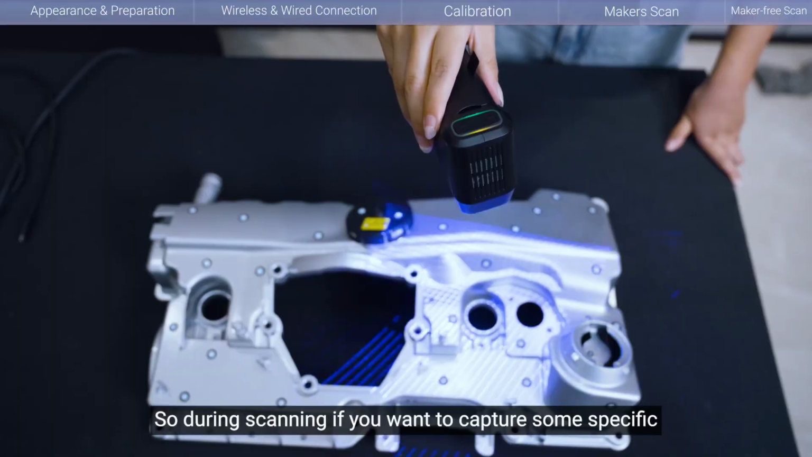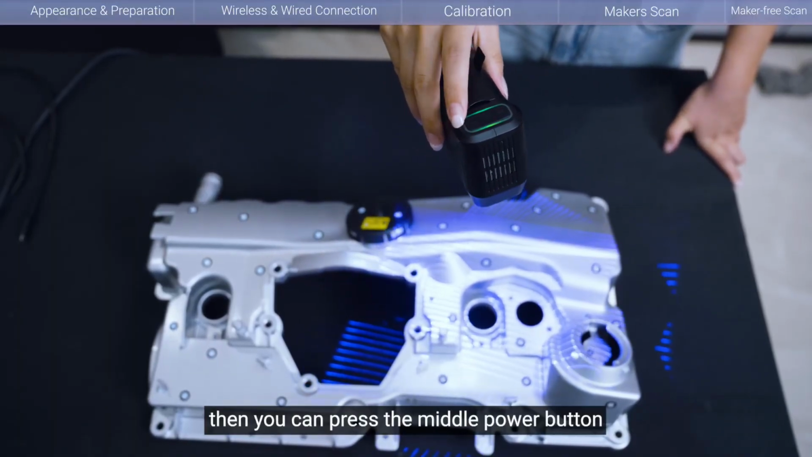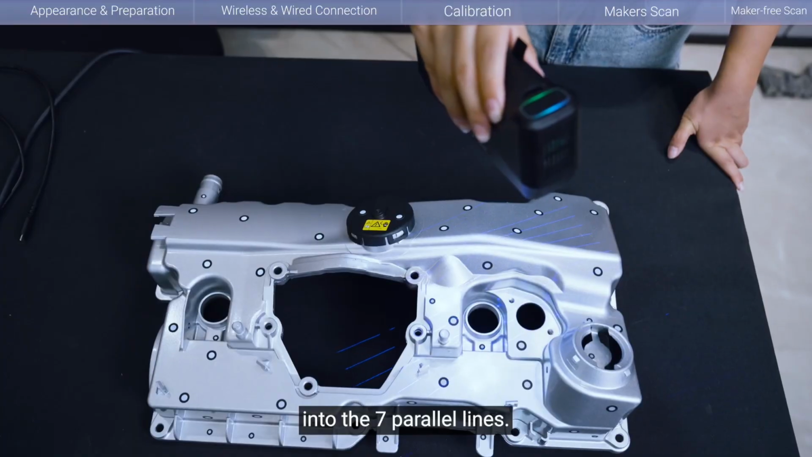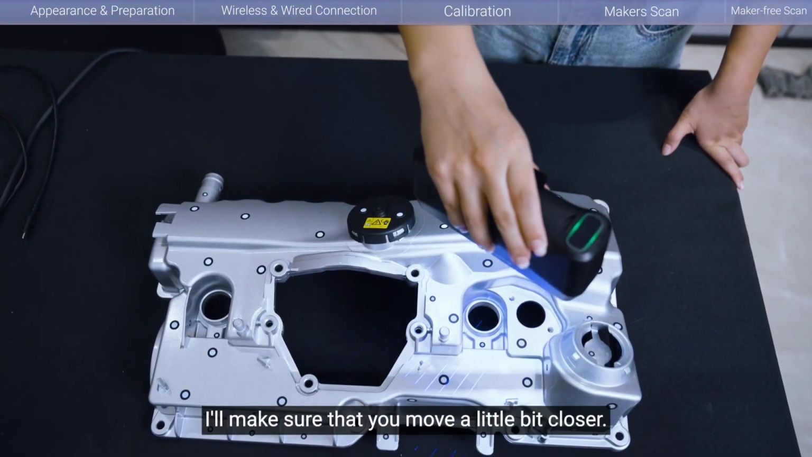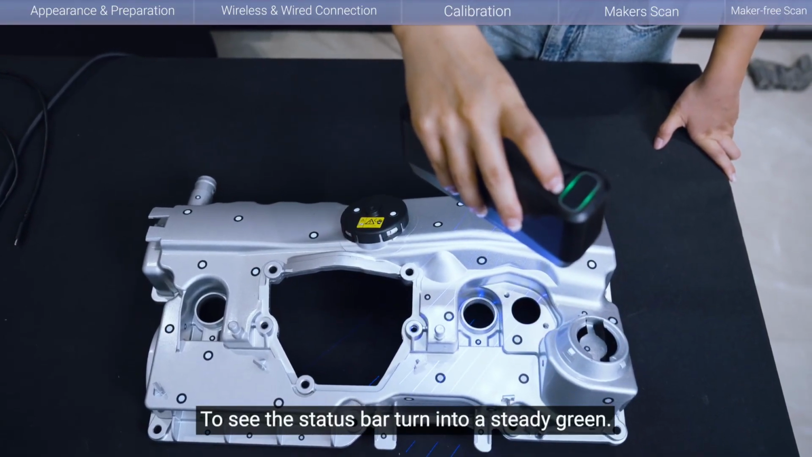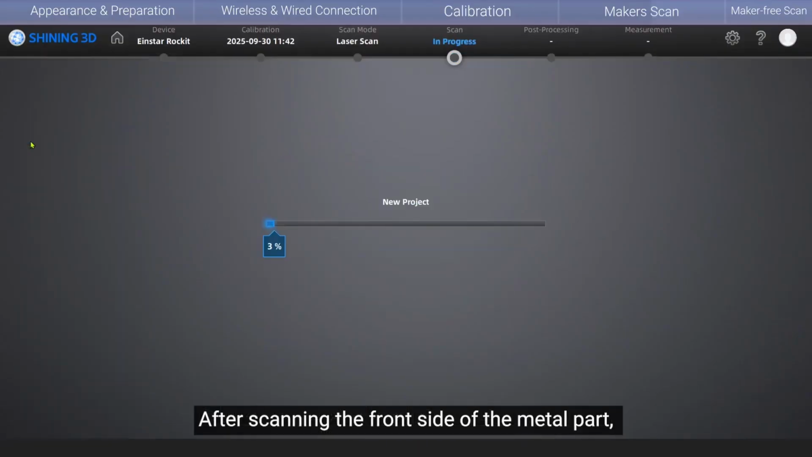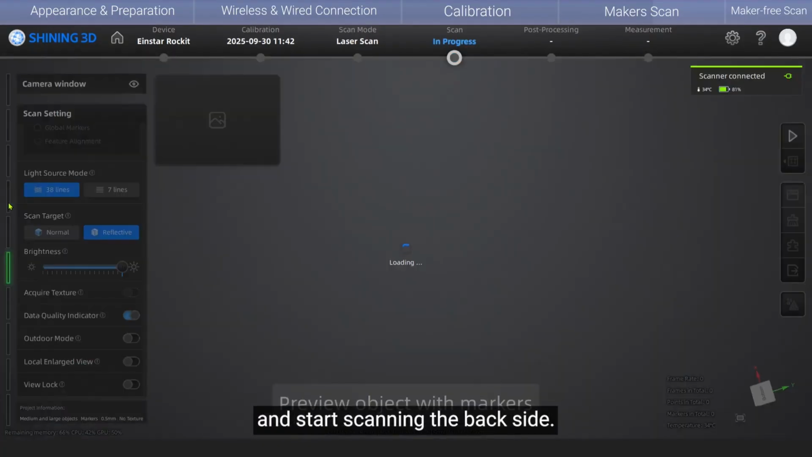During scanning, if you want to capture some specific detail from the object, you can press the middle power button for 2 seconds, and the scanner will smoothly change into the 7 parallel lines. When you change into this pattern, make sure that you move a little bit closer, to see the status bar turn into a steady green, and this is the proper working distance. After scanning the front side of the metal part, create a new project and start scanning the back side.